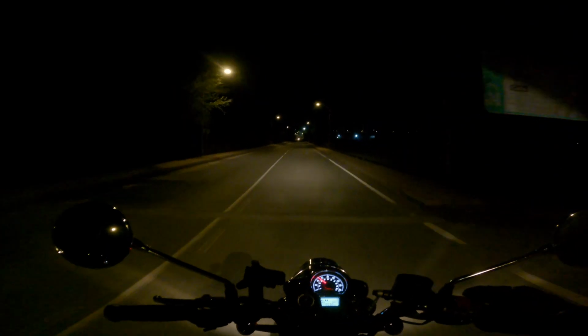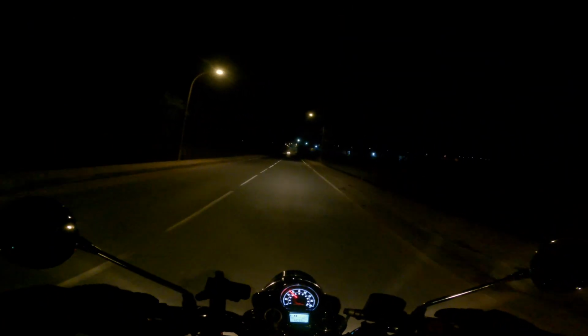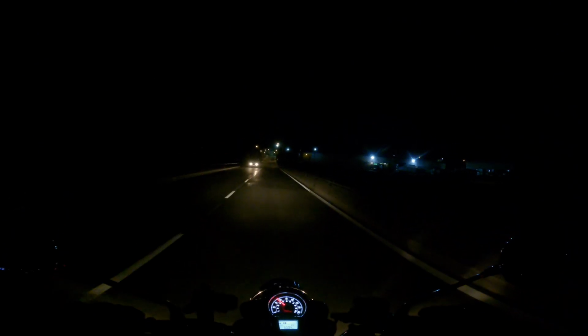Visor steaming up. It's pretty cold. It might be dry, but it's turned cold. I think it's about 10 degrees at the moment, maybe 8. So not very nice, but anyway, yeah, successful test.